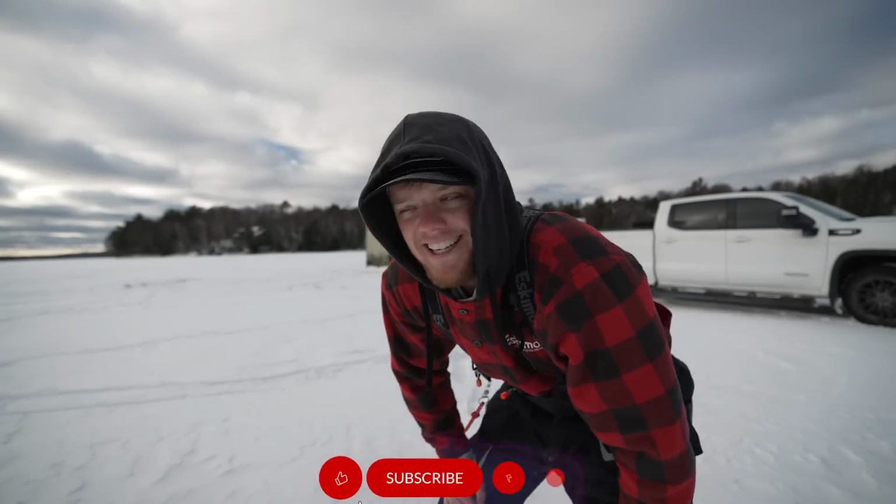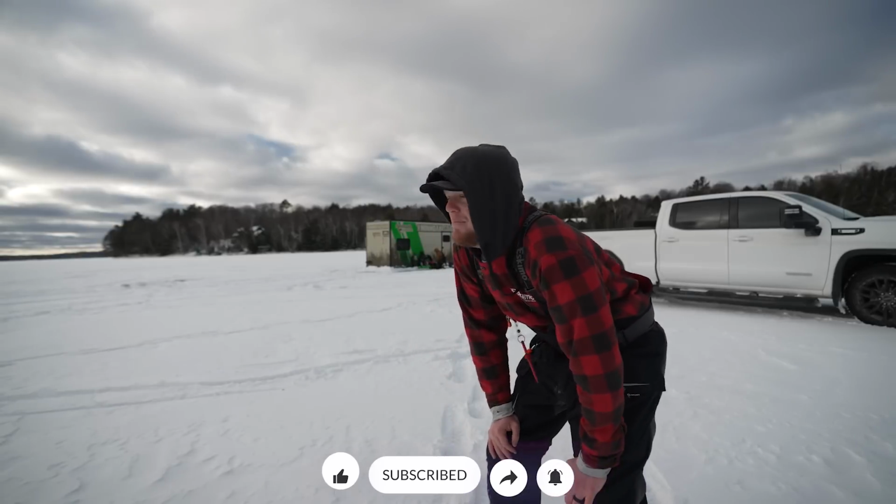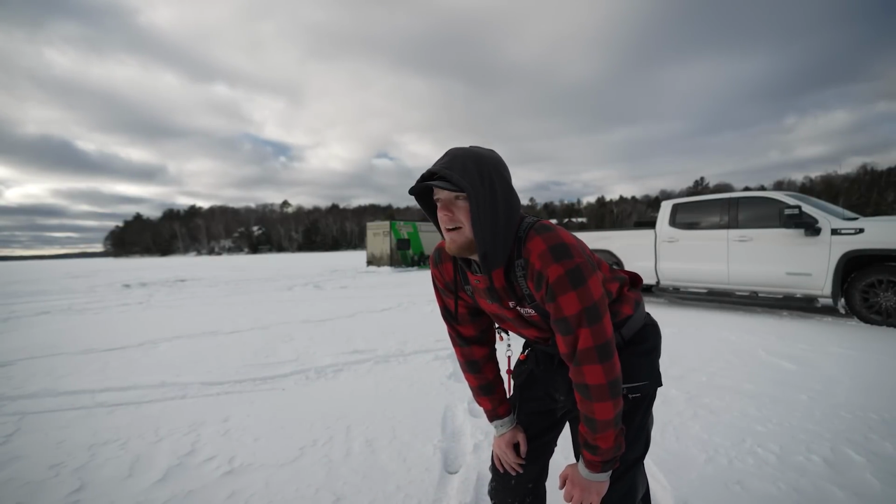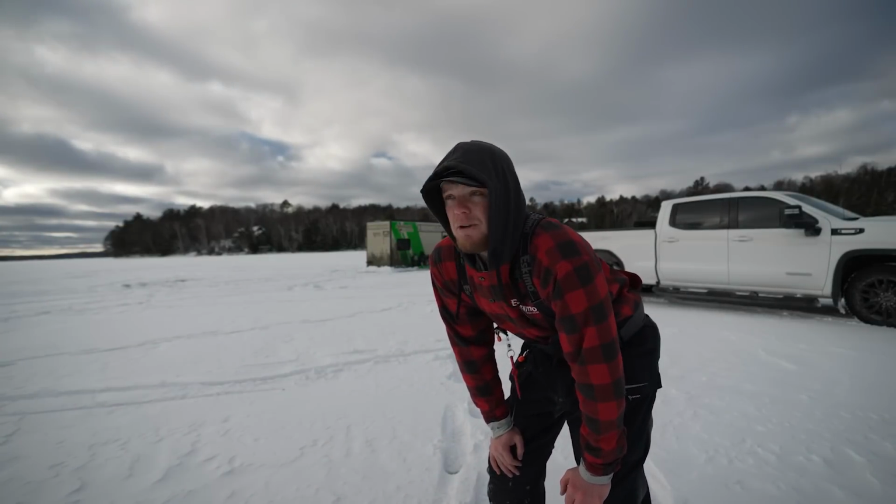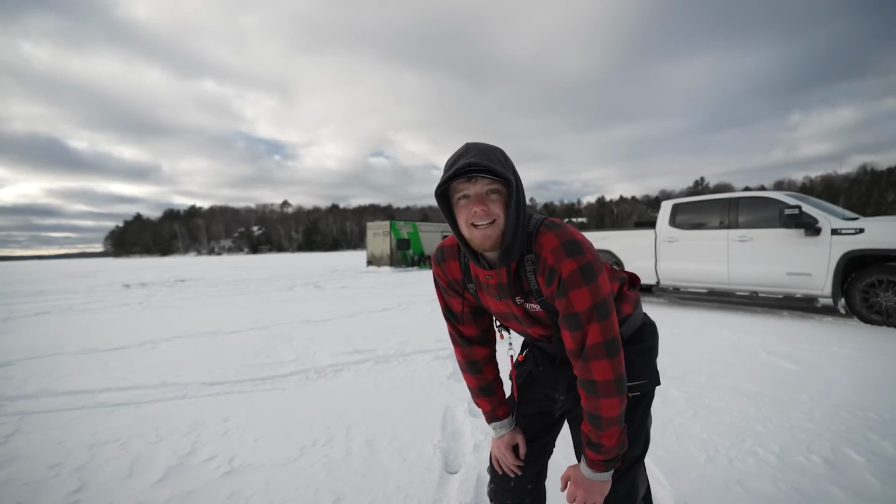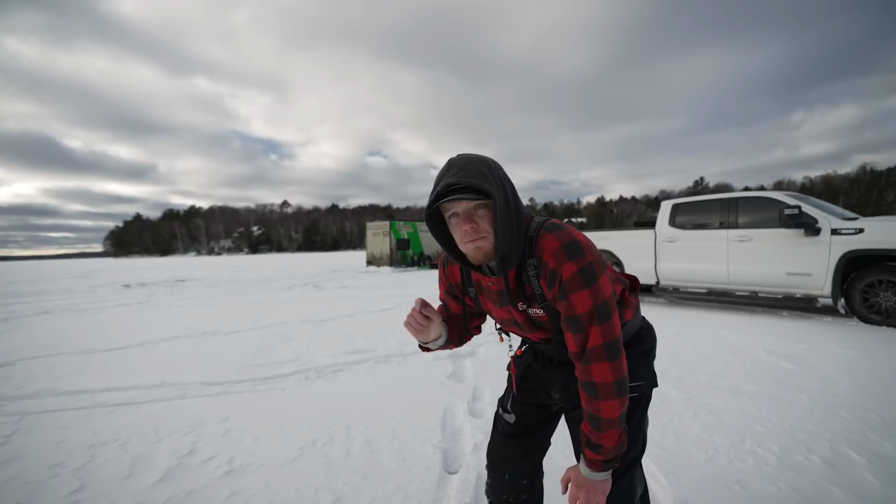Welcome back. We ripped the truck out onto the ice today. I would say this is probably the first time that I have taken my vehicle out on the ice in probably, I'd say, 2 years. Especially here in Wisconsin, the last couple of years, the ice has just been kind of non-existent. And I really hadn't trusted the ice up until this point today.